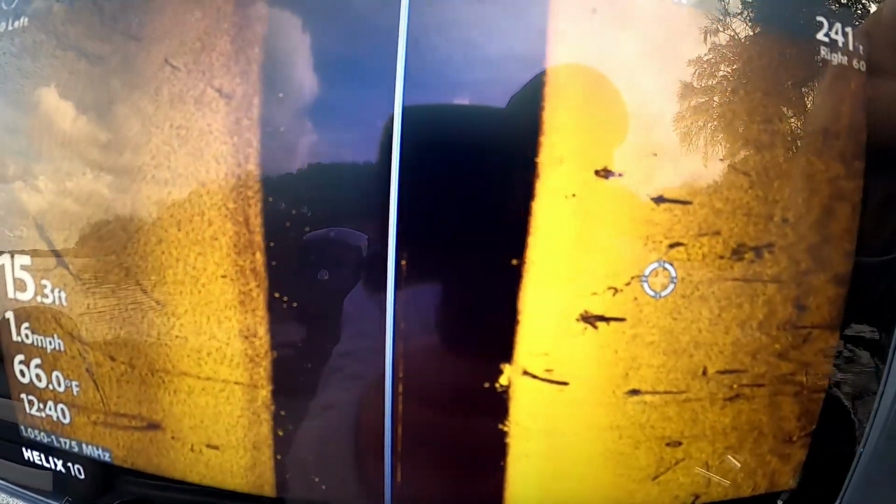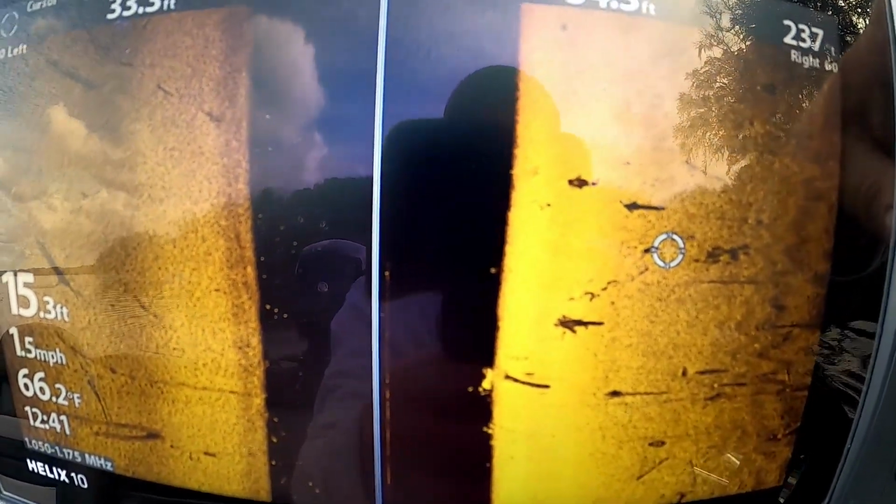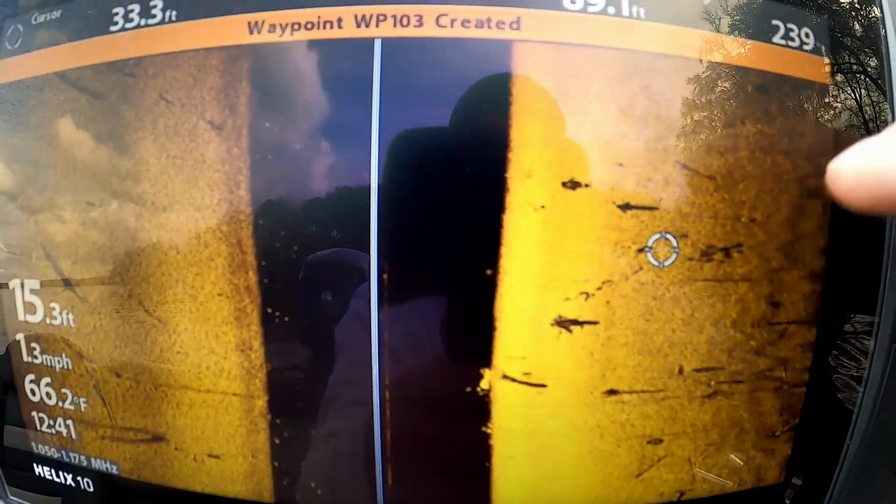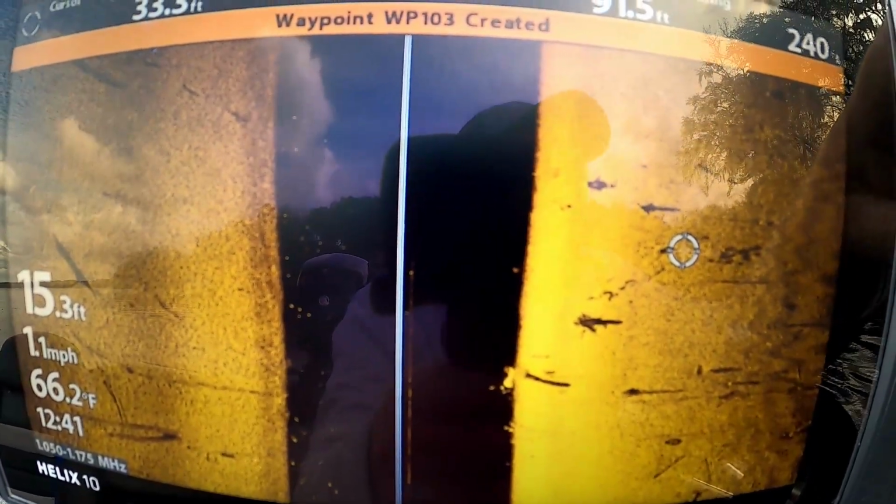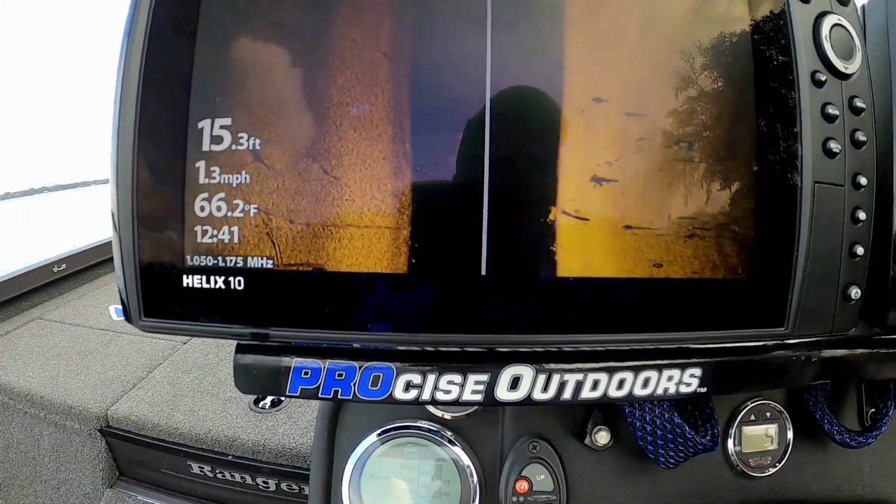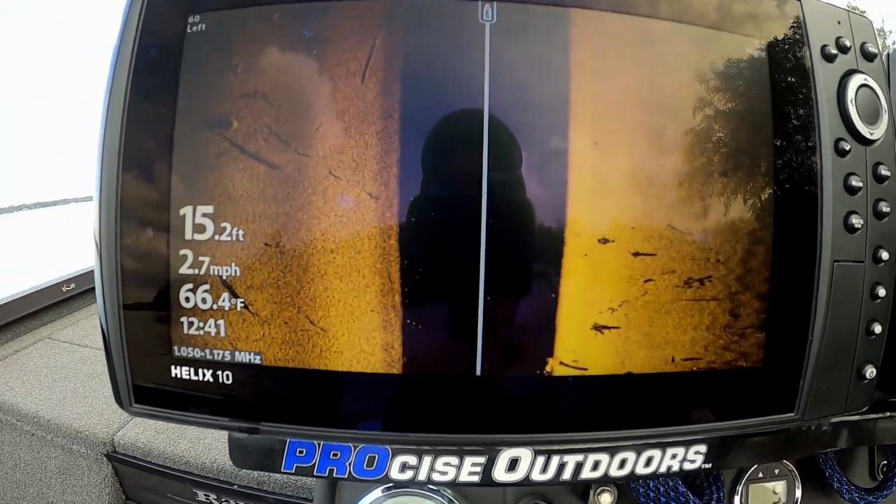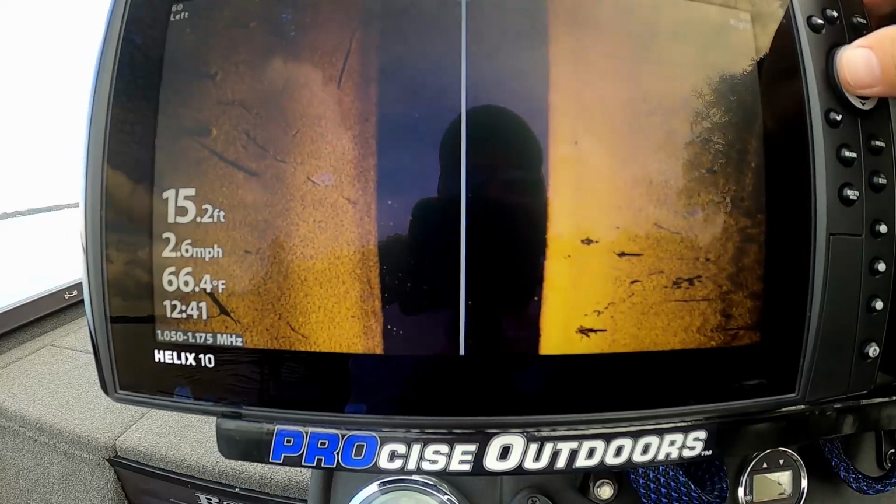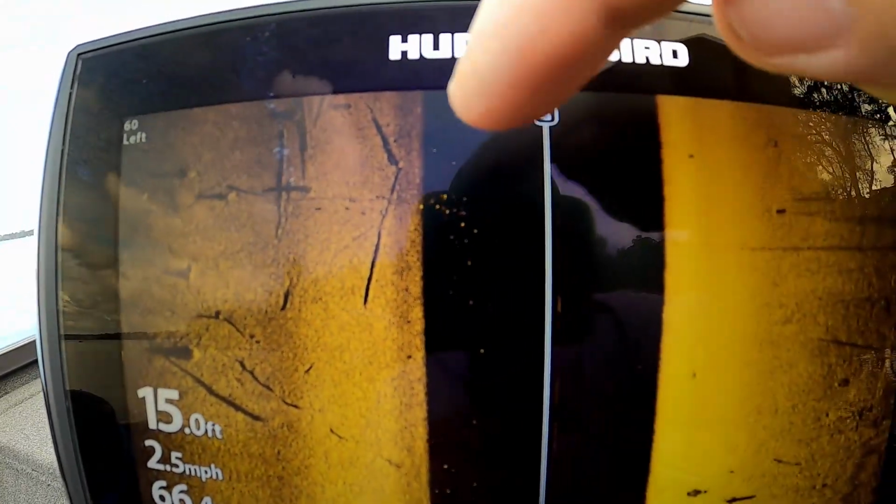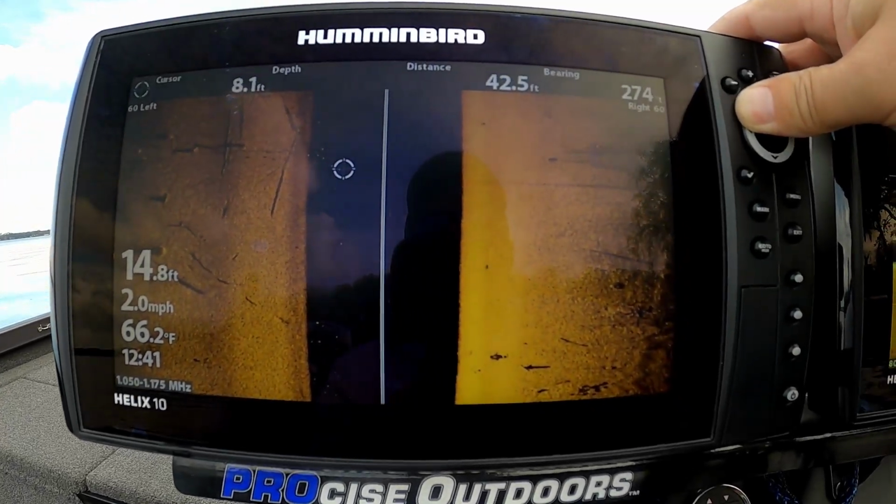Guys, I don't know if you can see that or not, but right there is a sneaky little batch of fish. See them right there? See those shadows? Just a sneaky little school of fish hiding over there, and that's the kind that are tough to see. There's a couple more right there. See them right here. Hard to see, but they're there. Schooled up.